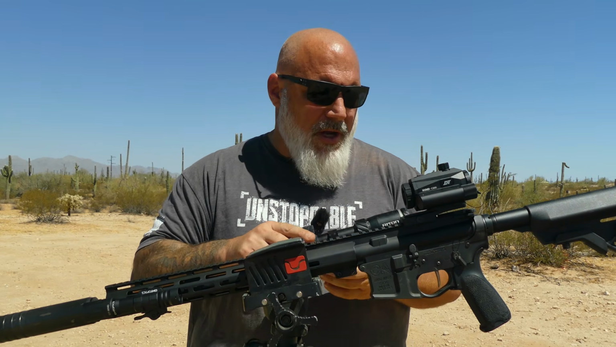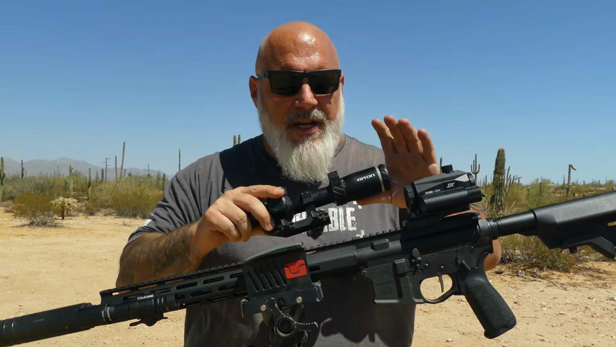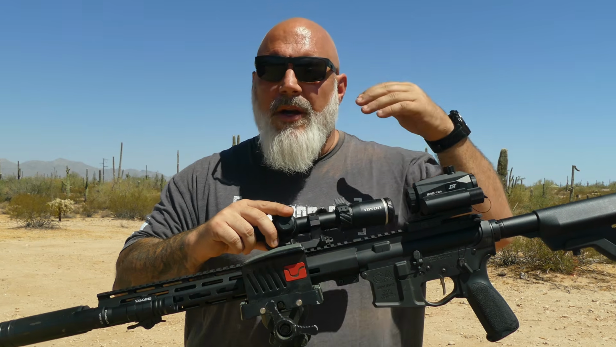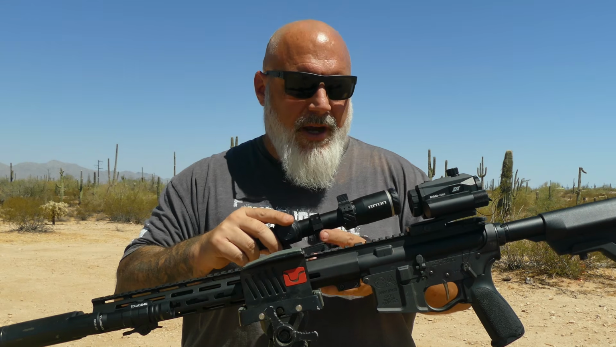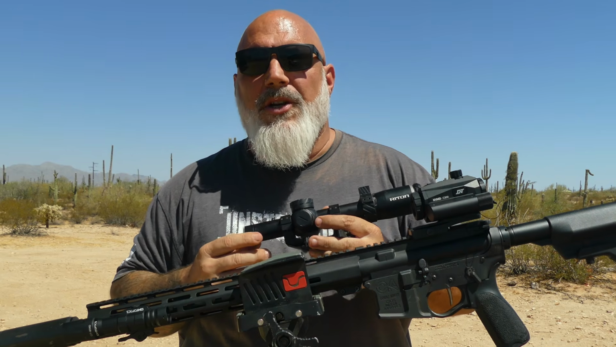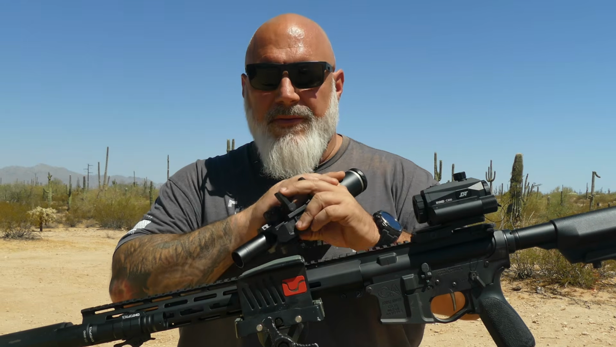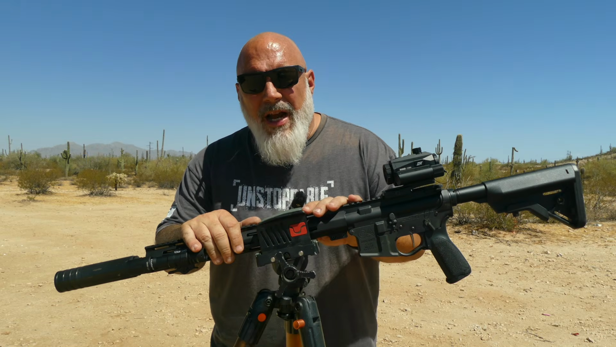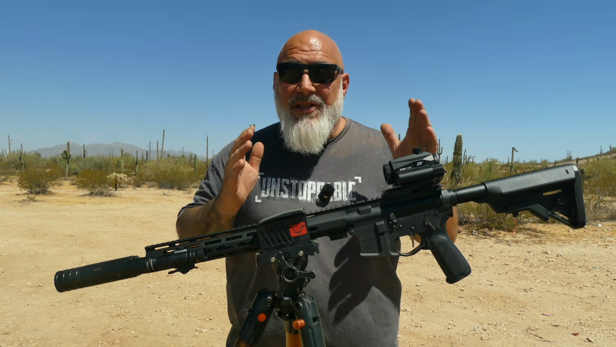But when it comes to an LPVO, as I was going up through the magnification settings, 1 was great, 2 was great, 3 it started degrading, though at 5, 6, right in that area. At 10, I'm going to call it pretty much unusable as a clip-on if that's the size of scope that you have.